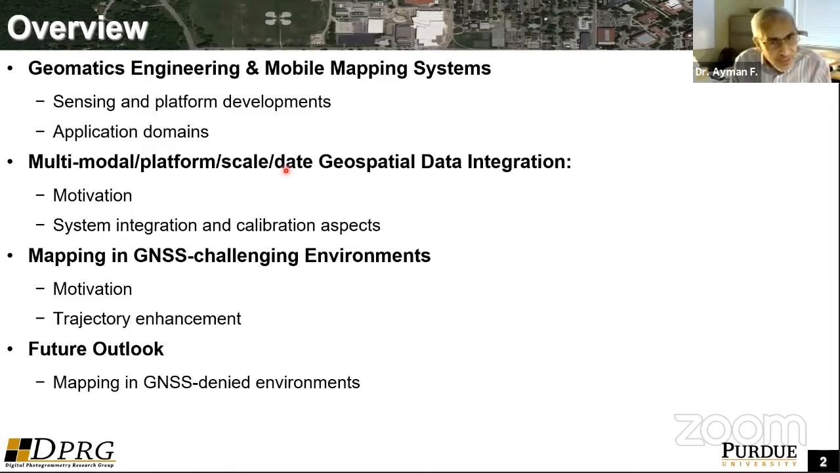The challenges include the integration and the calibration of the system, the mapping in areas where you have some challenge in accessing GNSS signal or positioning signal from global navigation satellite systems, as well as even working in areas where you have complete denial of the GNSS signal. And some of the approaches that can be used to mitigate this challenge and some future outlook when it comes to this mapping in GNSS-denied environment.